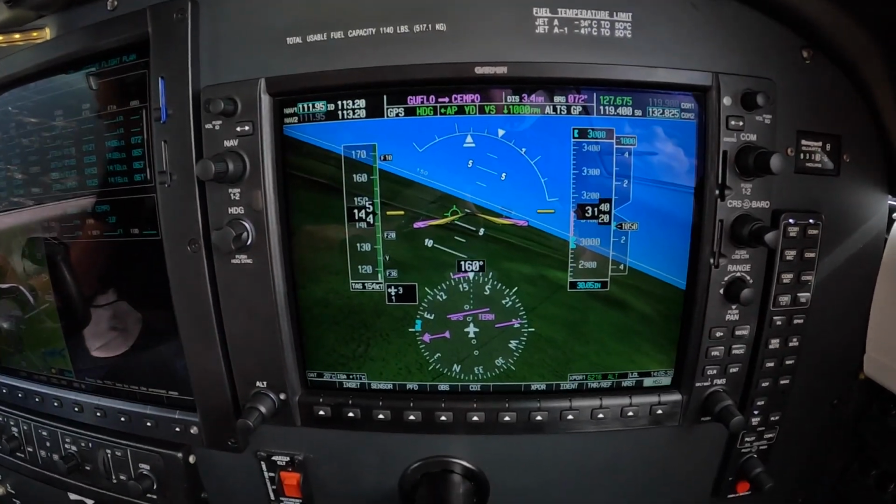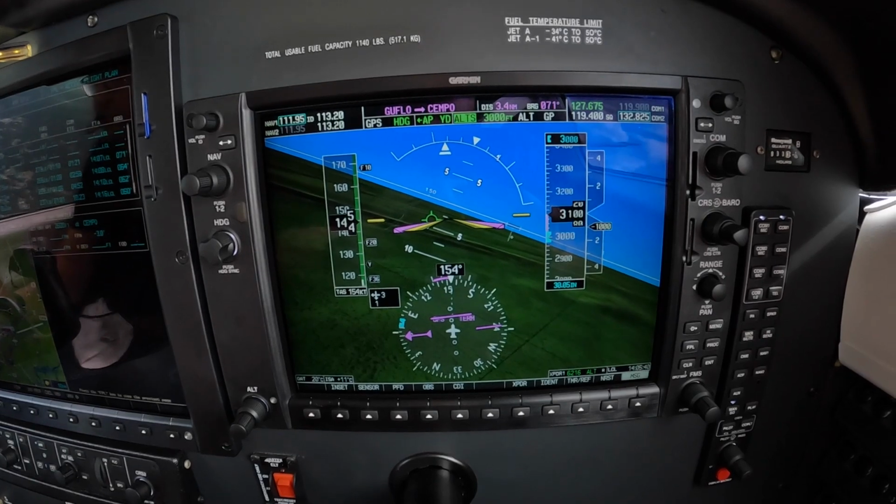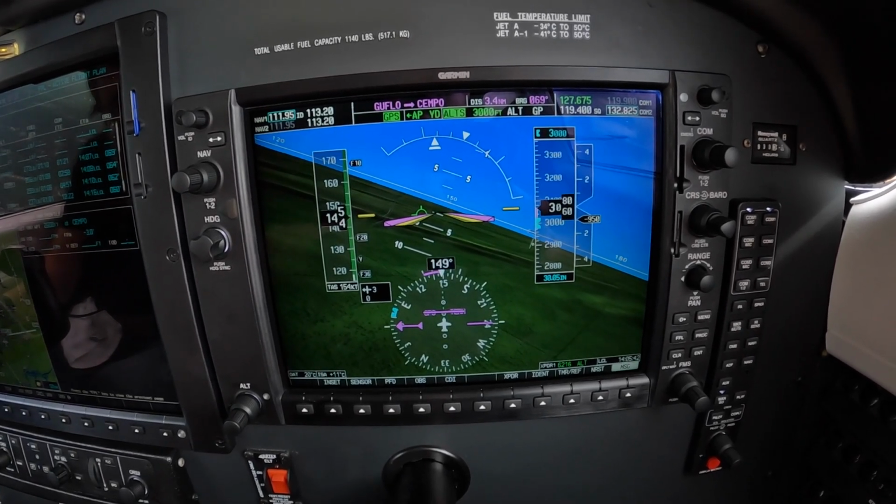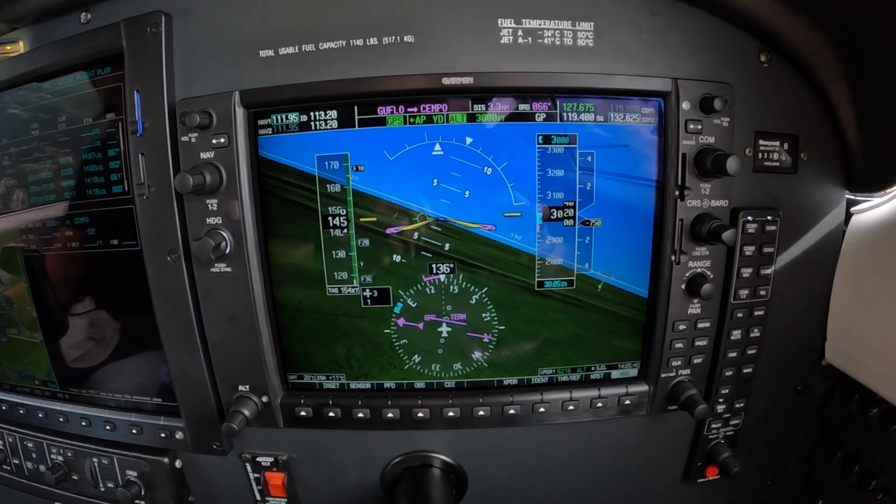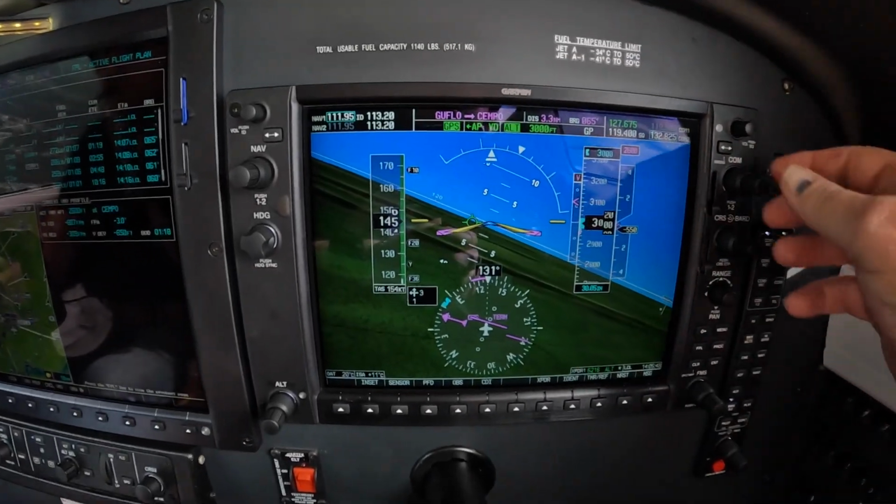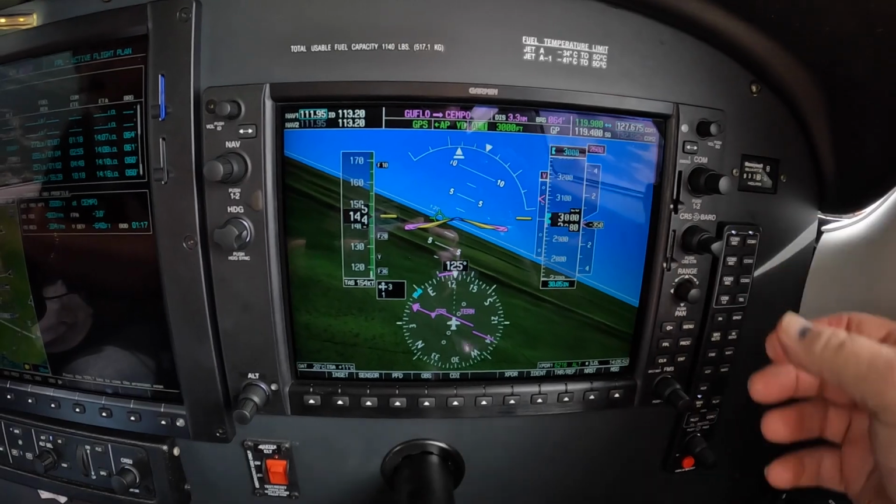Nicely done. Here comes your 3,000. The GP is armed. Nice move. That was just in time. 19.9 now for us on the tower. There you go.